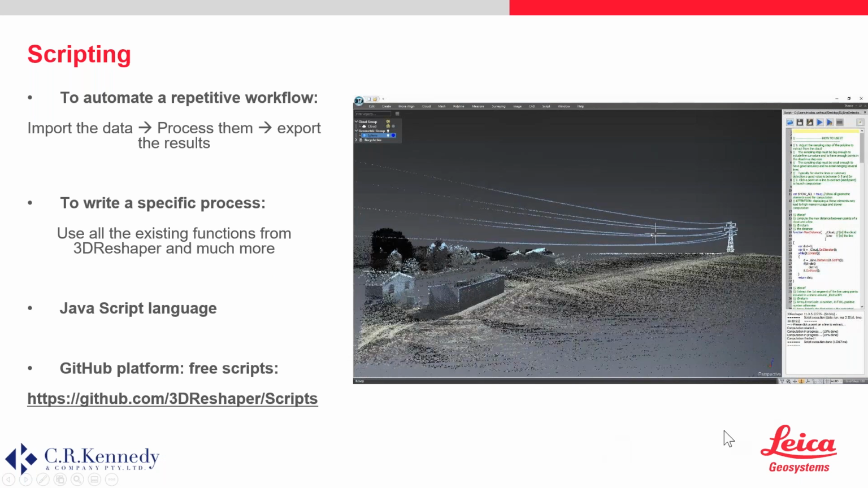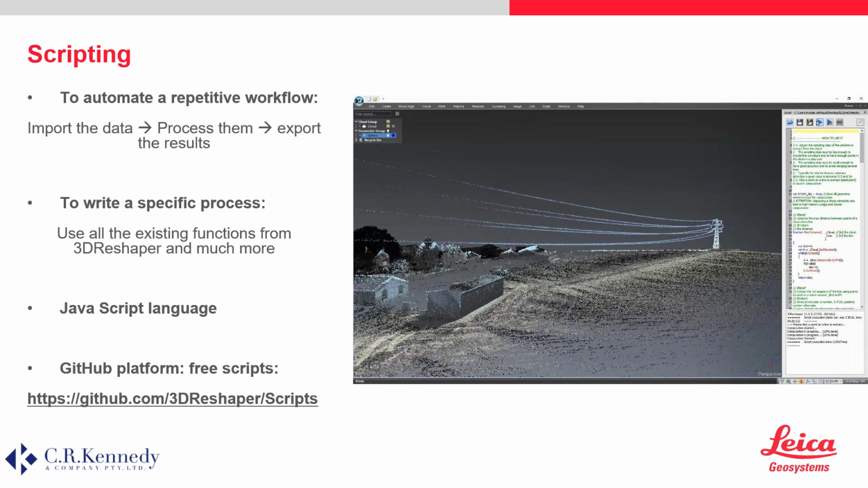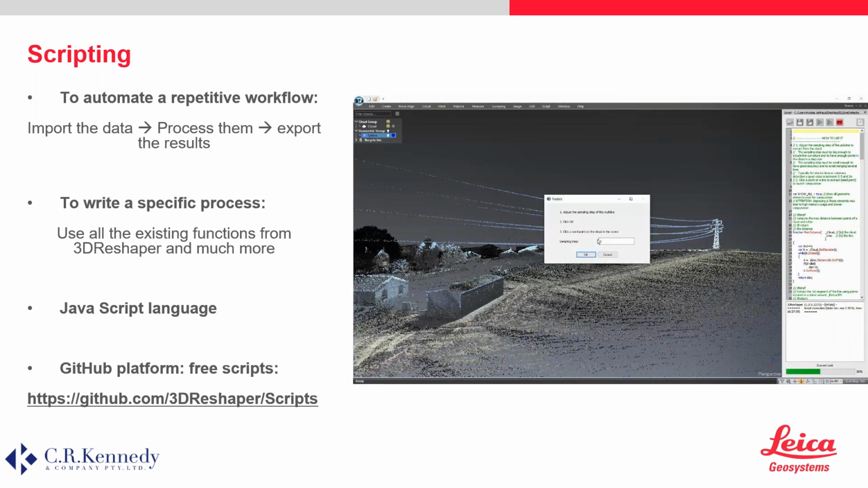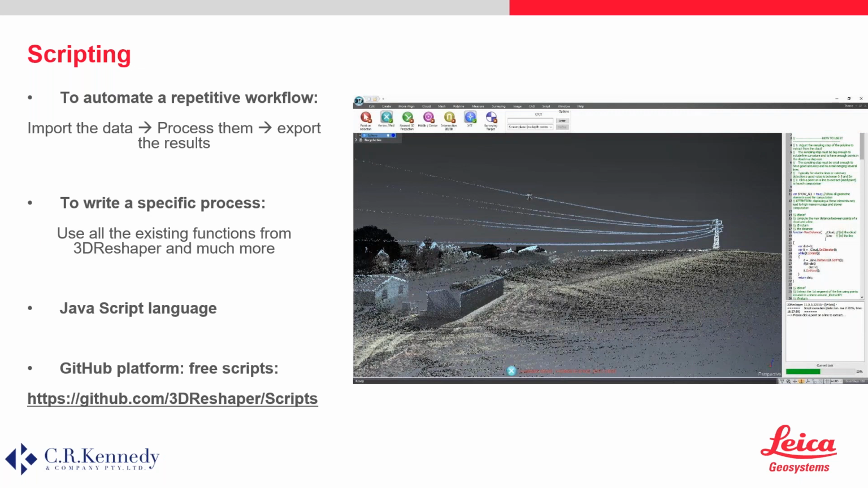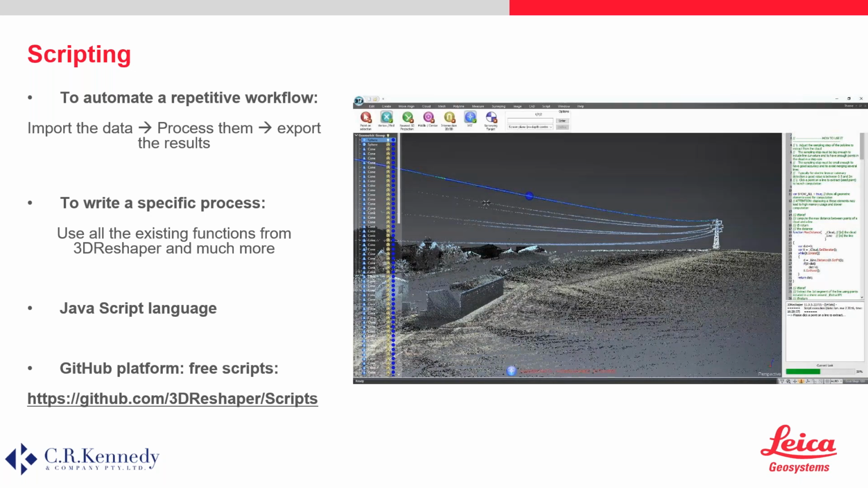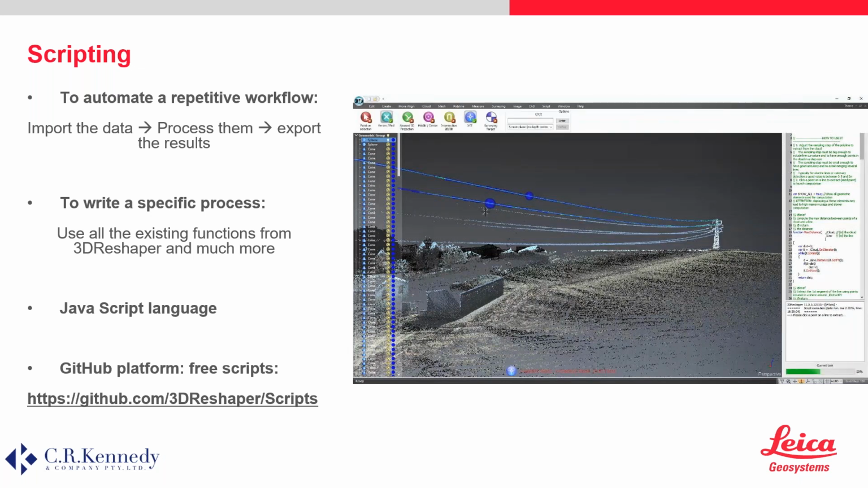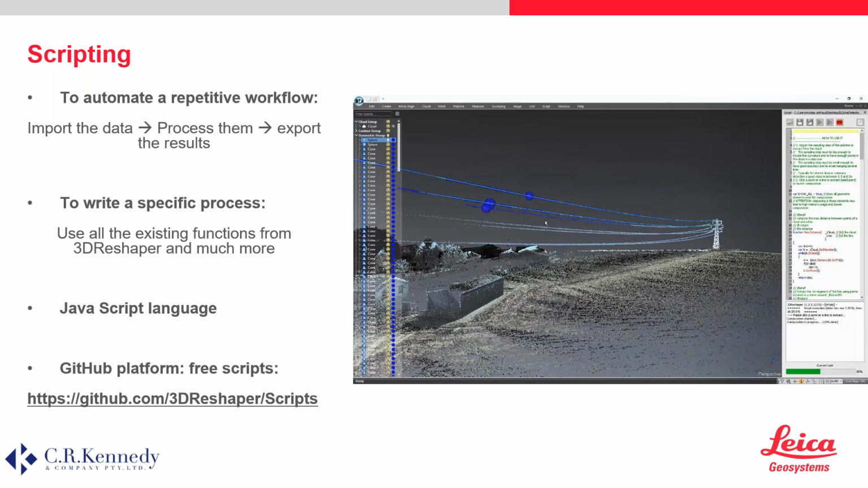So we thought we'll just say a couple words about scripting as well, because that's a very important part in the software potentially. So the idea is that the software lets you write your own script, so it could be useful for you to automate a workflow. So let's say you're doing the same inspection every week or every month, and instead of having someone behind the computer just clicking onto the same things each time, you could easily write your own script that imports the data, processes the result the way you want, and then exports either a report or data as well. The script can also be used to write your own workflow.